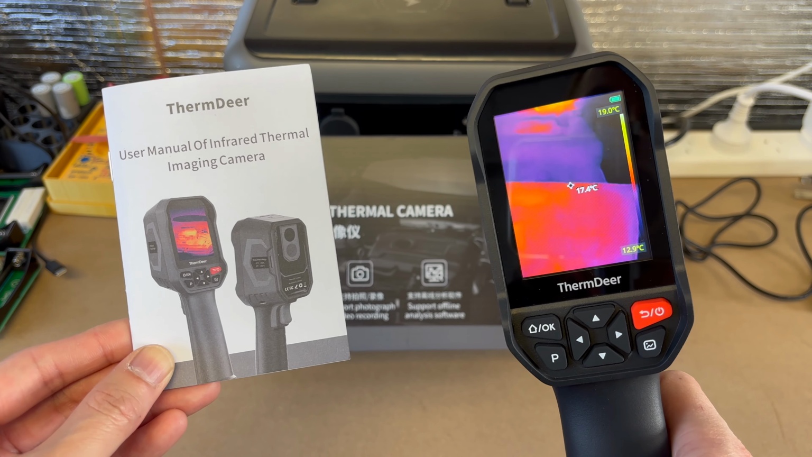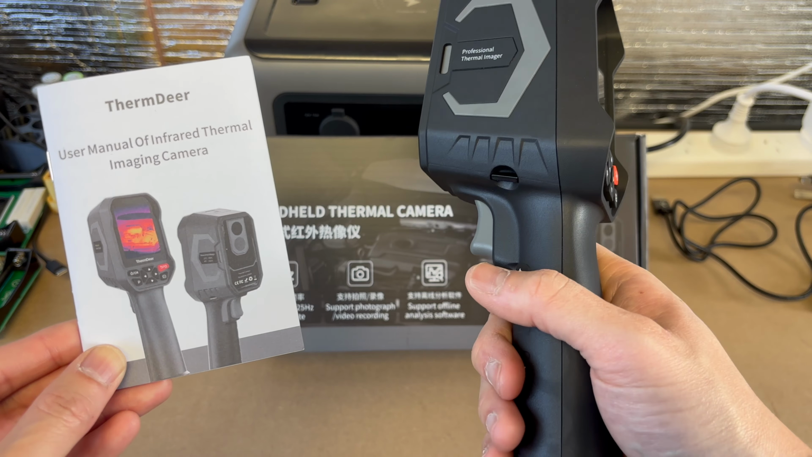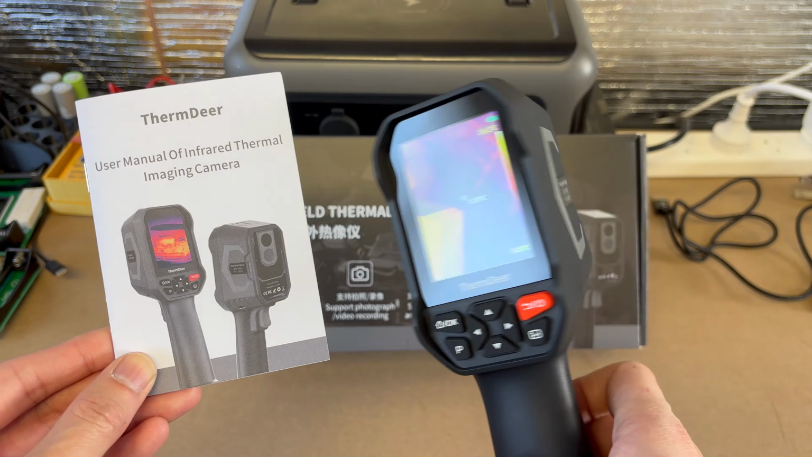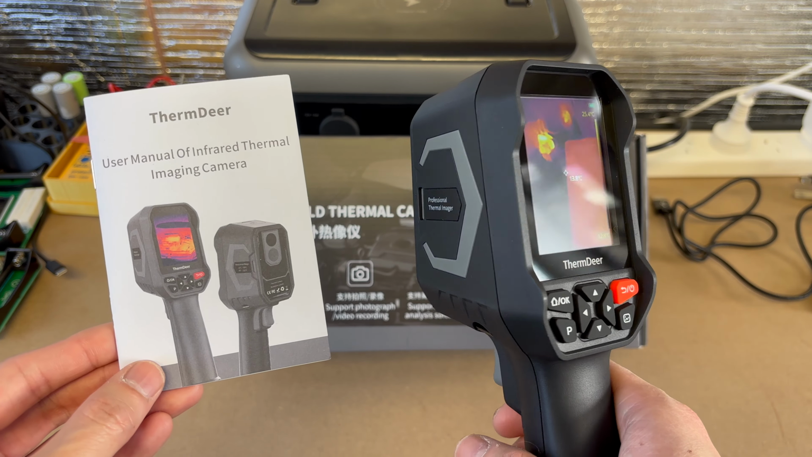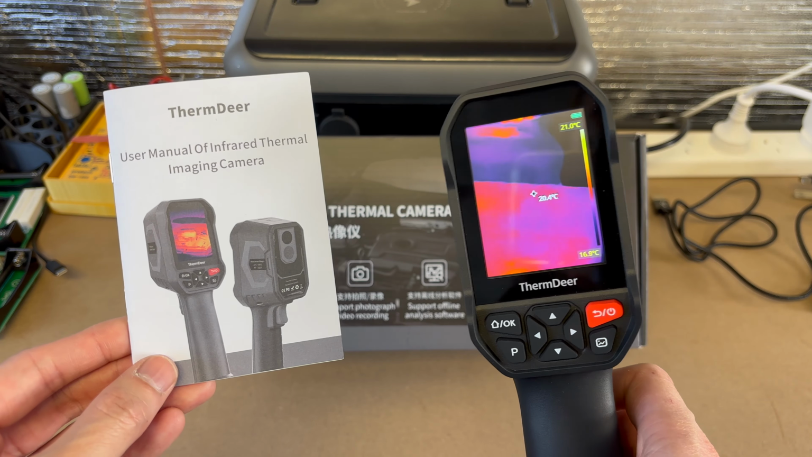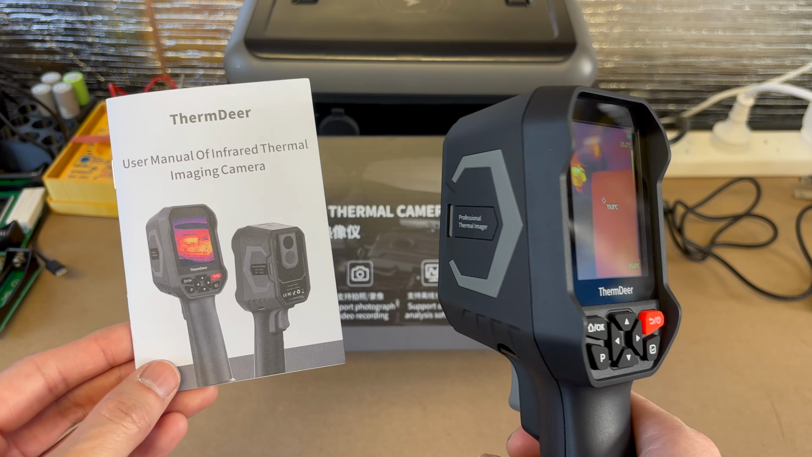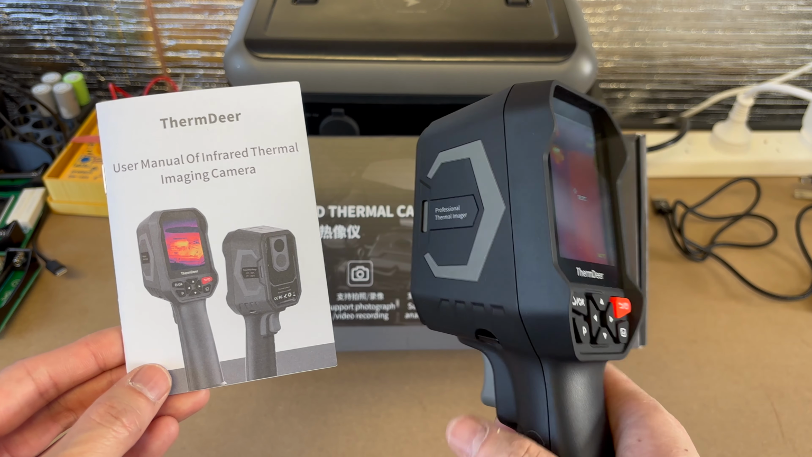Today we will be looking at this ThermDeer handheld thermal camera. It's a nice little unit, as you can see, and I reached out to this company to ask if I could get a unit for review because I was building a power wall, and they were happy enough to support the project and send me this really nice looking thermal camera.